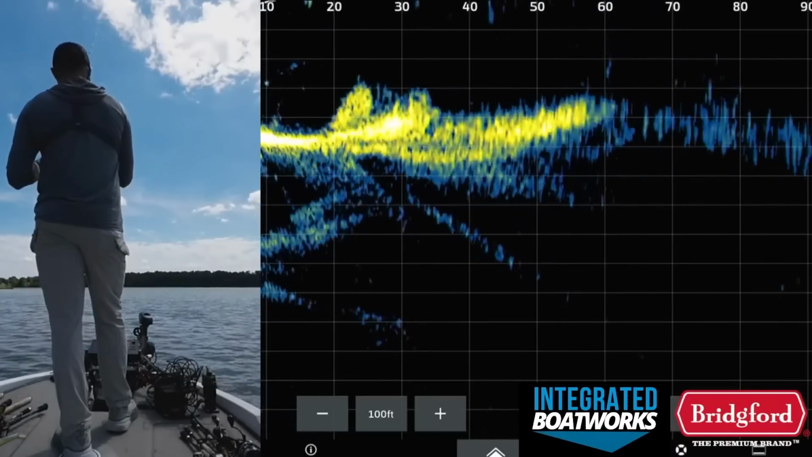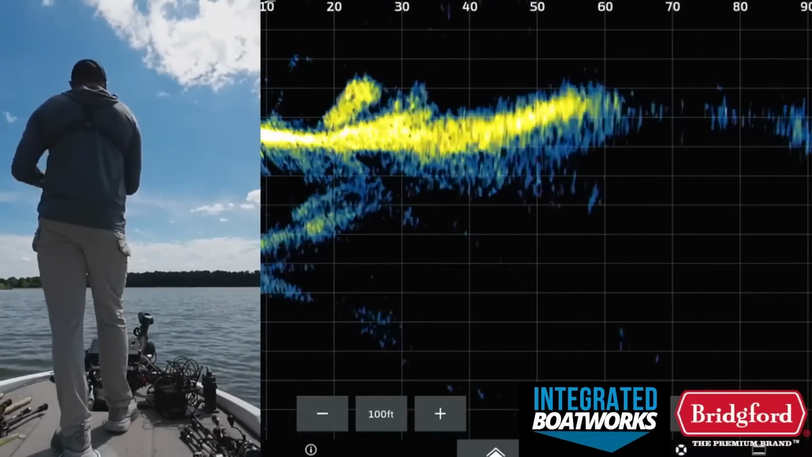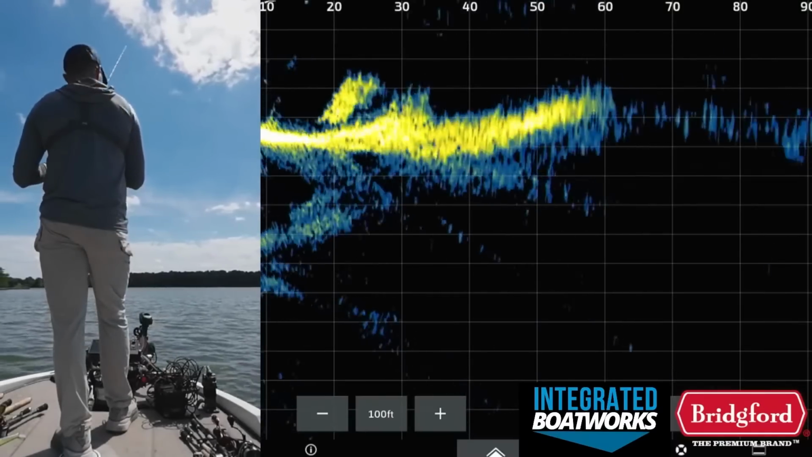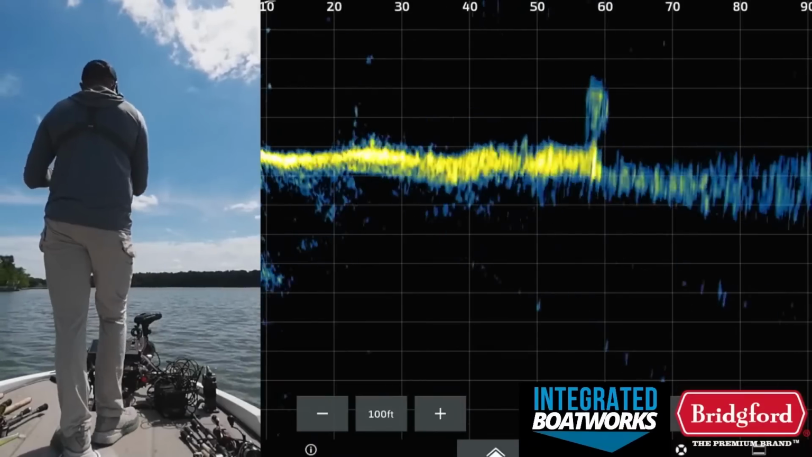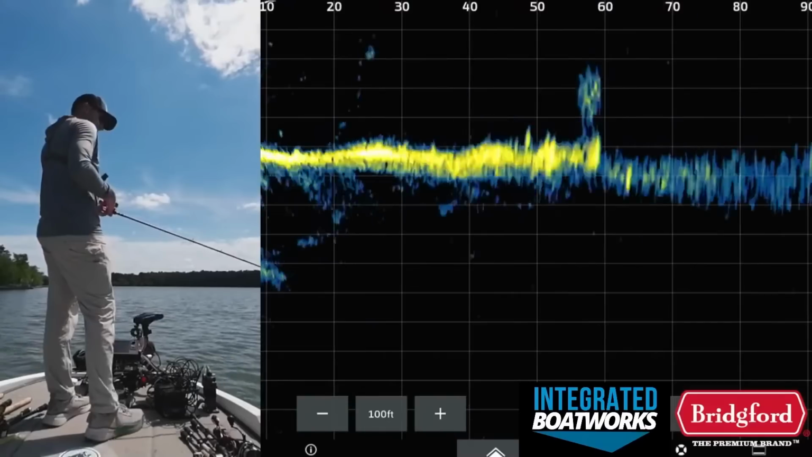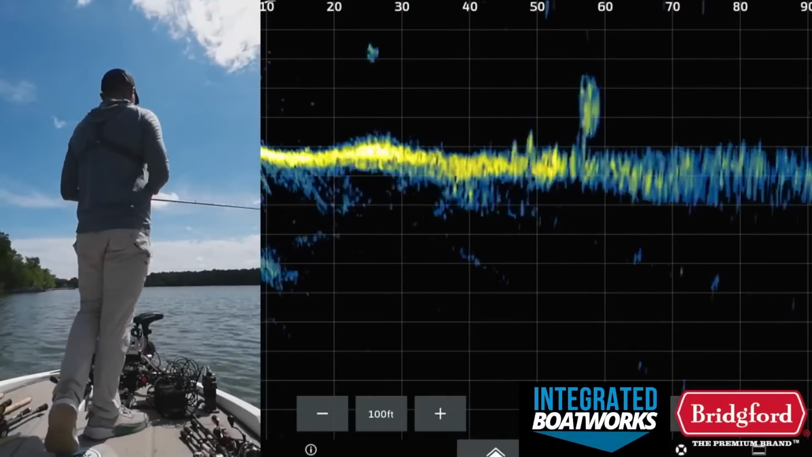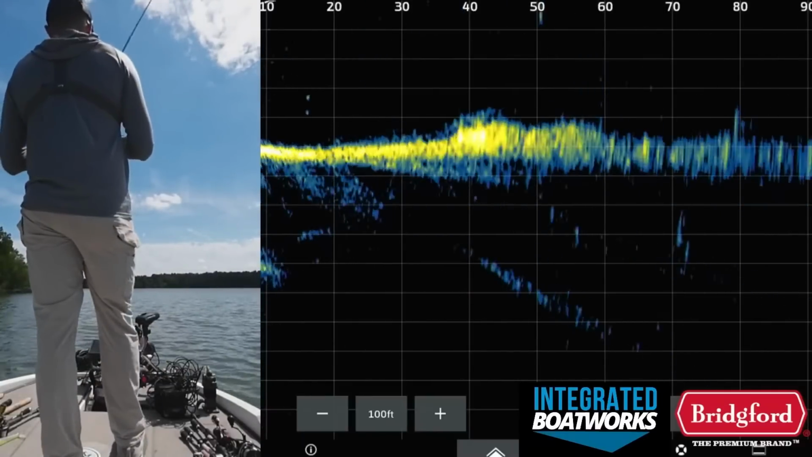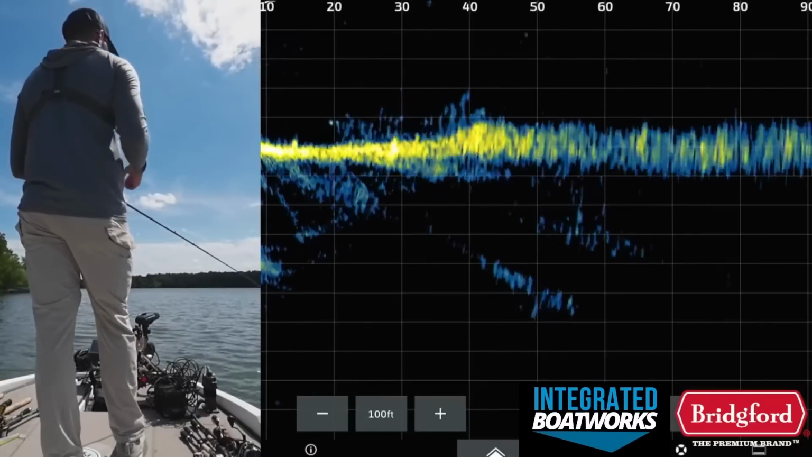You can mix it up too. Like I might throw a shaky head in this brush pile, just a couple casts, just to see if that actually works. Because sometimes just changing up your bait from a big 10-inch worm to a shaky head, you can still catch fish out of these brush piles. You may not catch the size you do on the big worm or a football jig, but you can still get the bites at least, which is half the battle a lot of times.